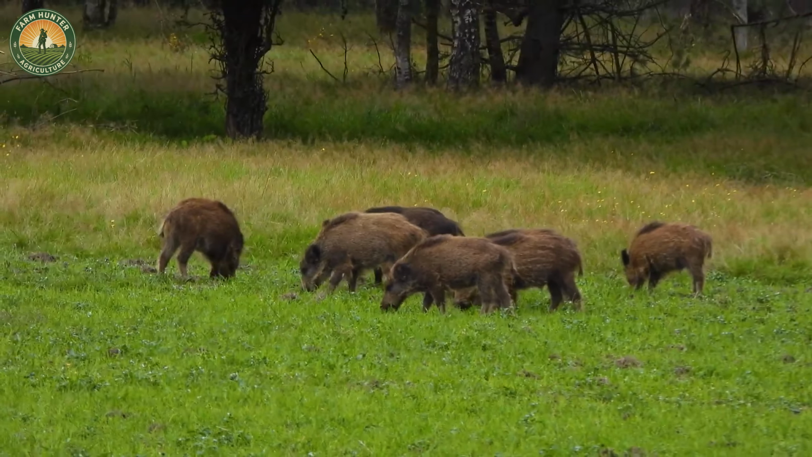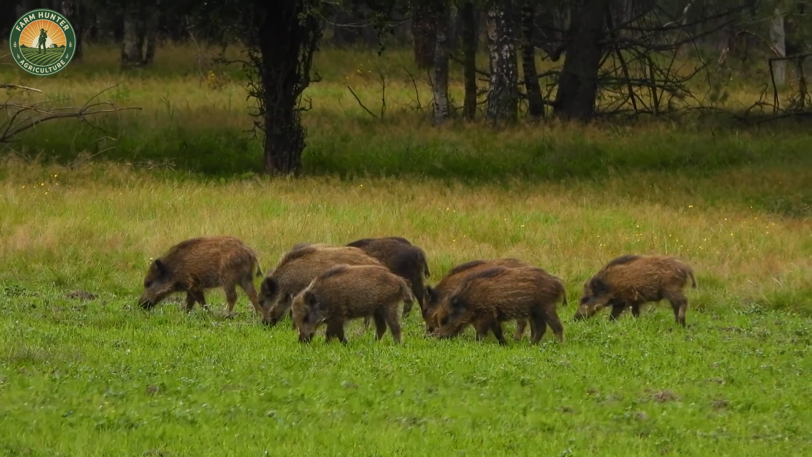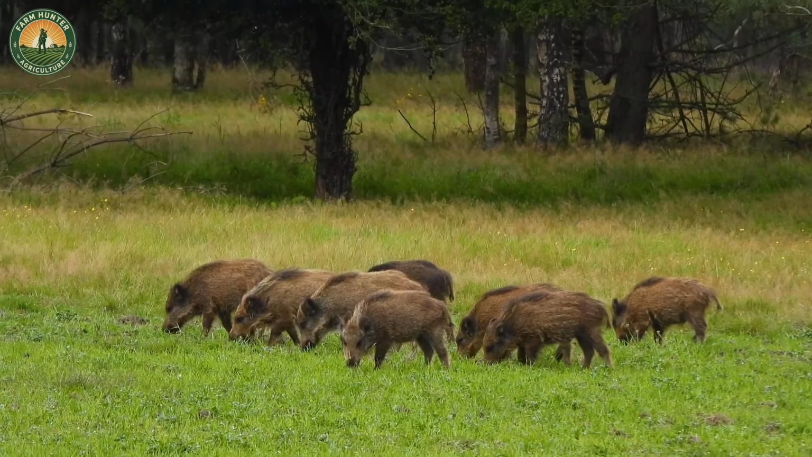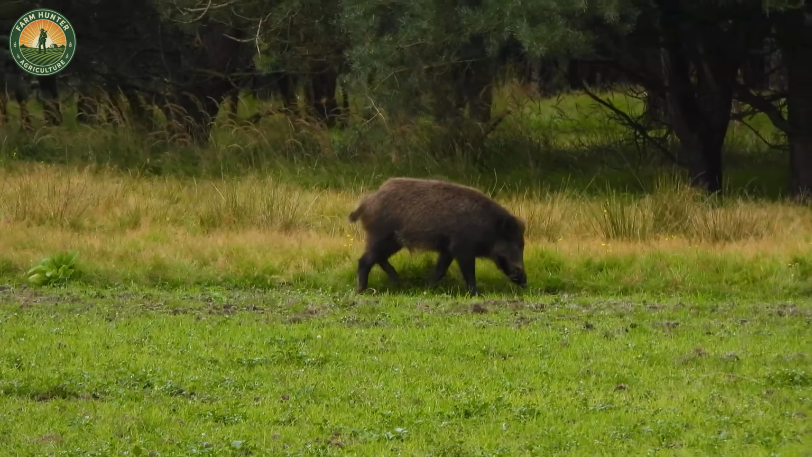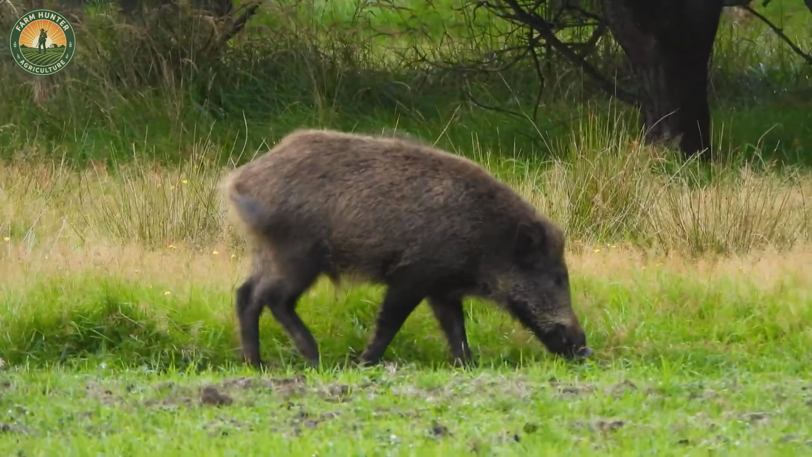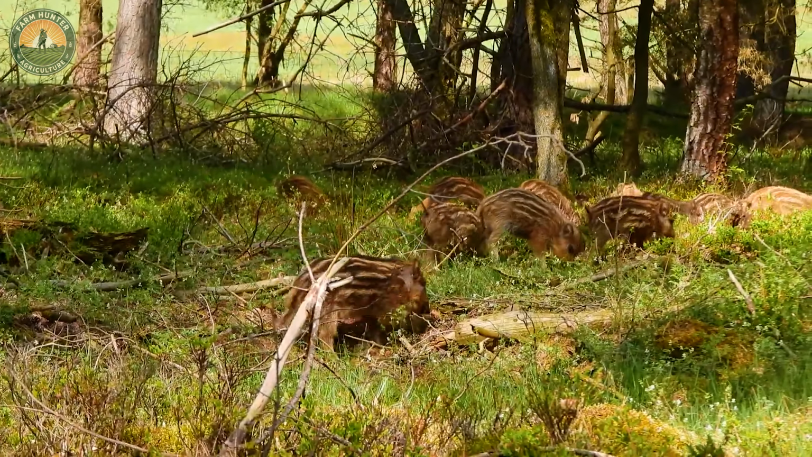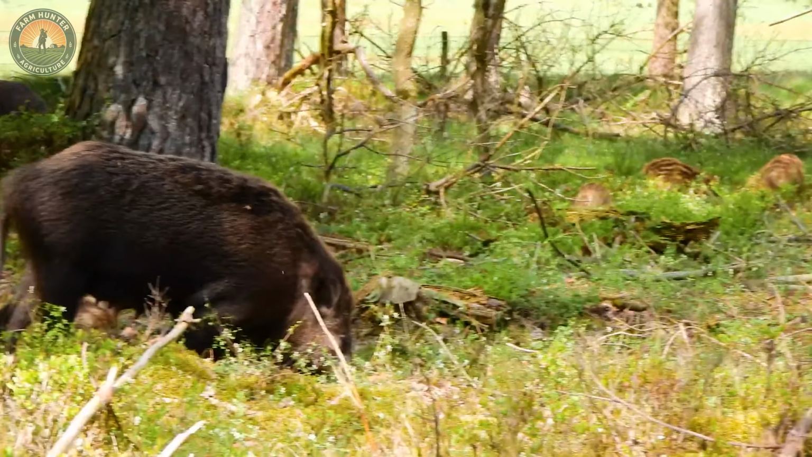Hi everyone. Over 9 million wild boars have been causing chaos on farms across South Carolina, resulting in massive damage to agriculture. Losses are estimated at $12.6 million. So, what steps are farmers taking to protect their crops and livestock from these destructive animals?